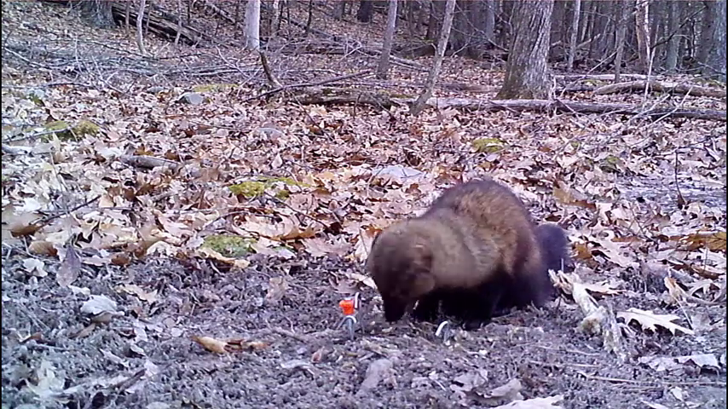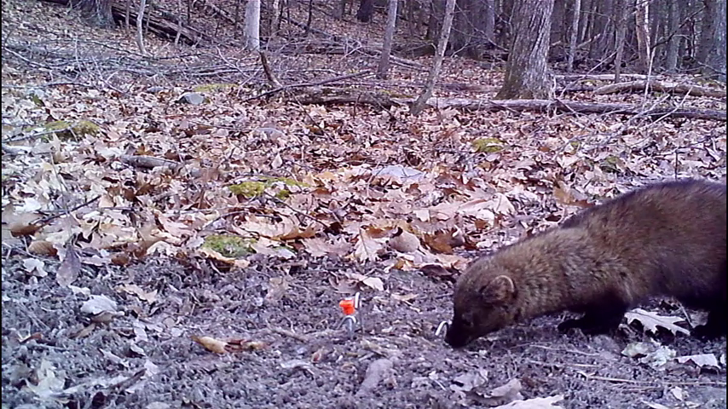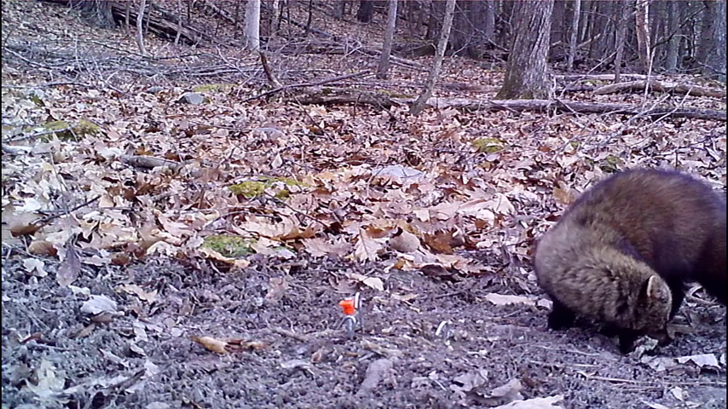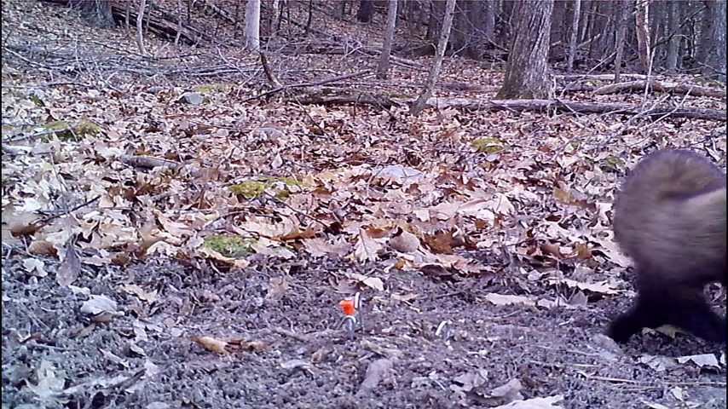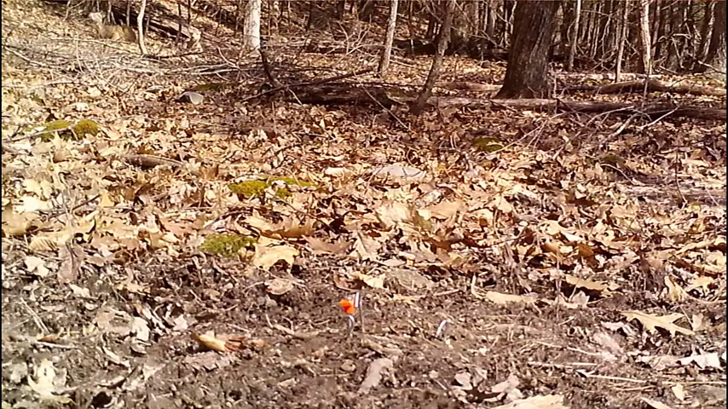Look at him gobble that piece down. Skin and bones and fins and all. He's got his two little pieces there off to the side. He's just making sure he's got everything he wants. And then, of course, he's going to take them off with him. And that's why we staked those things down.